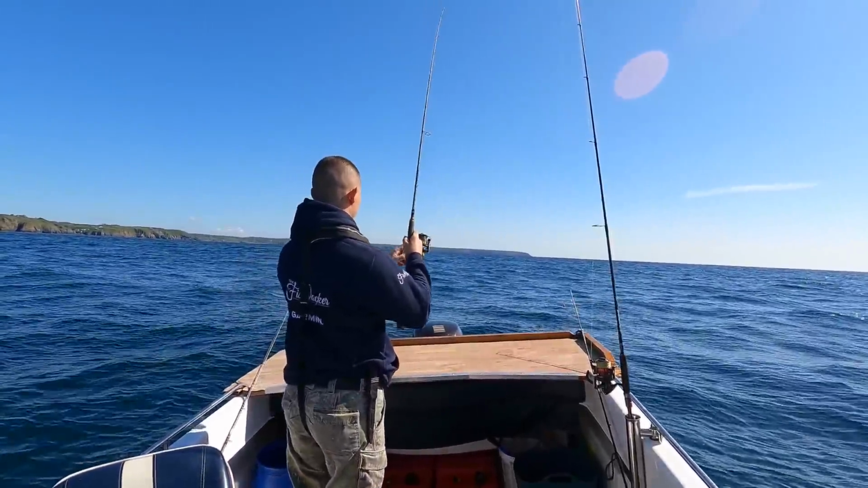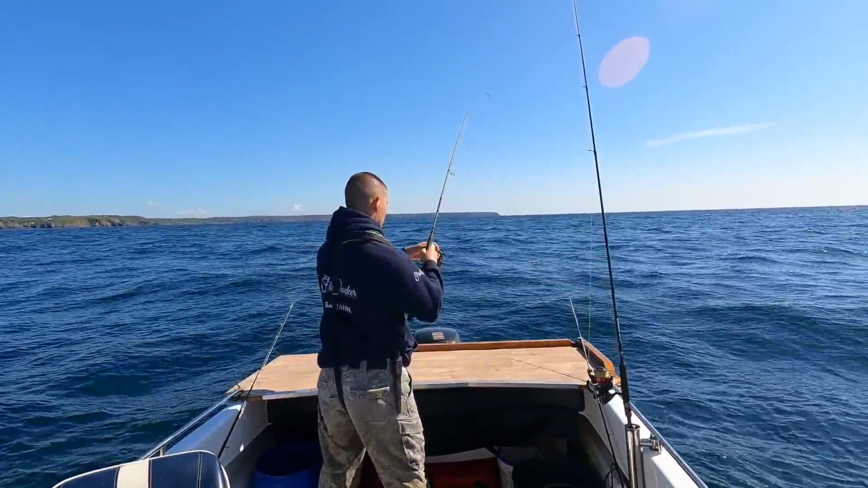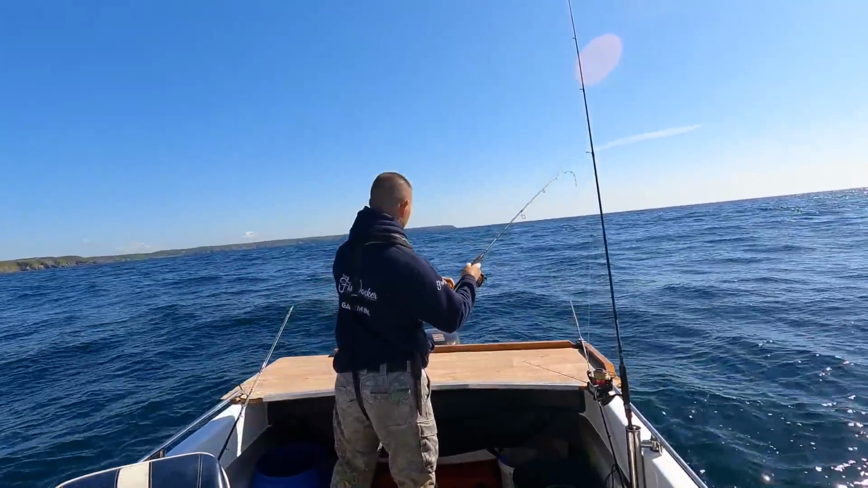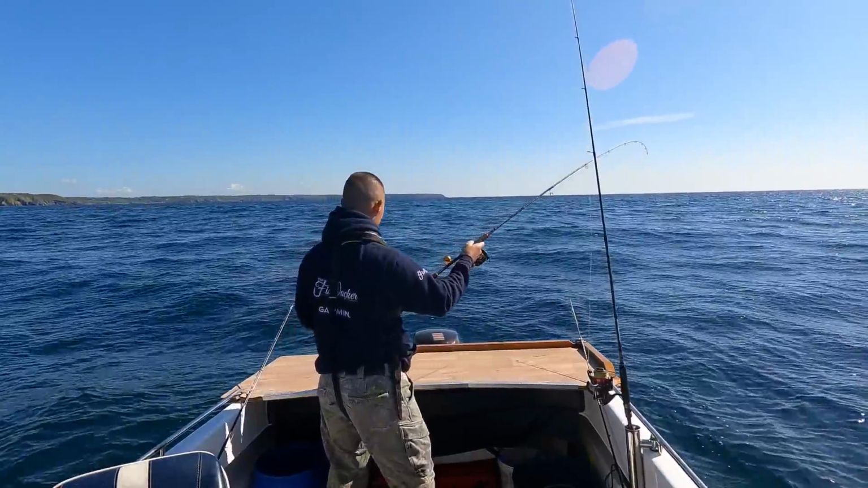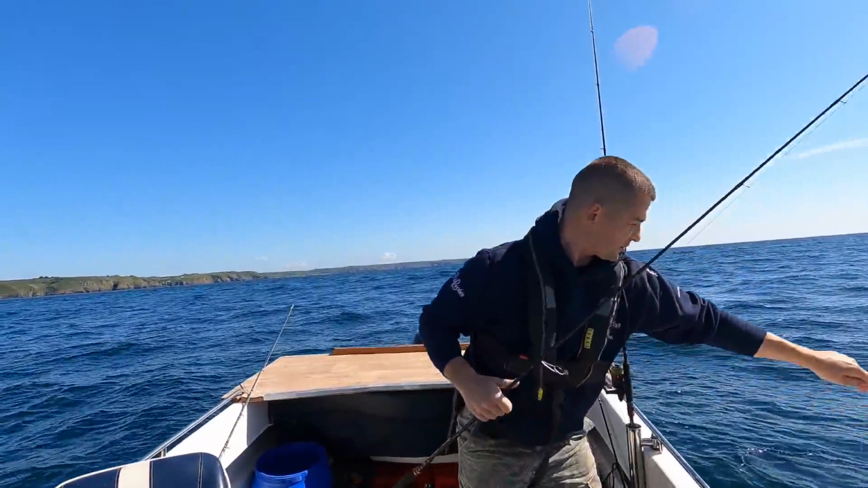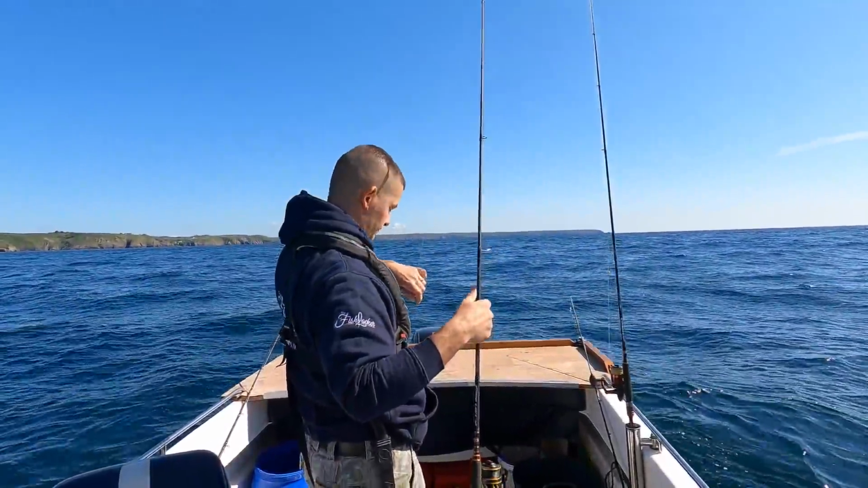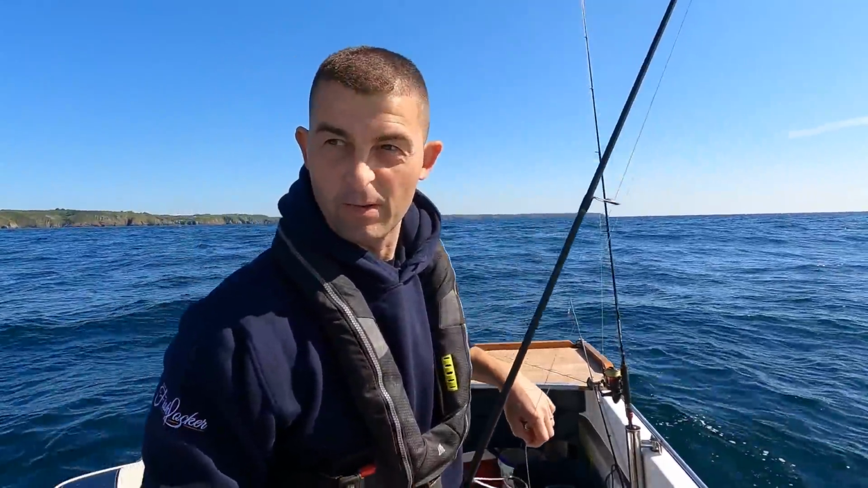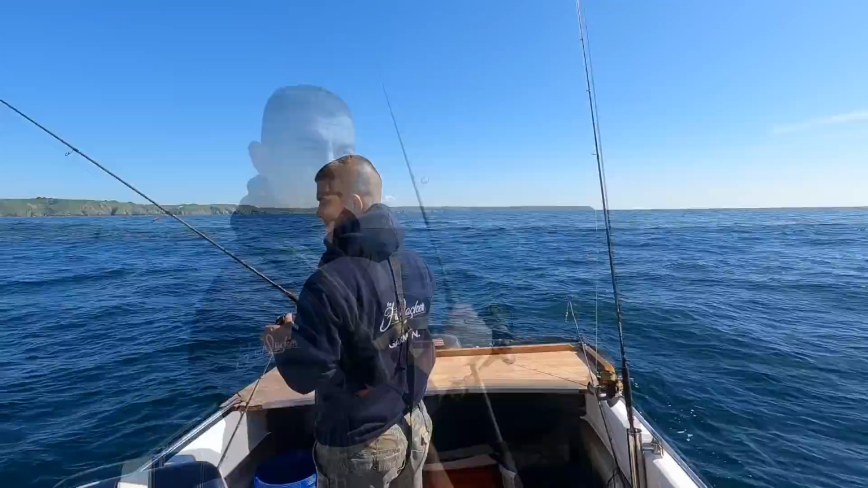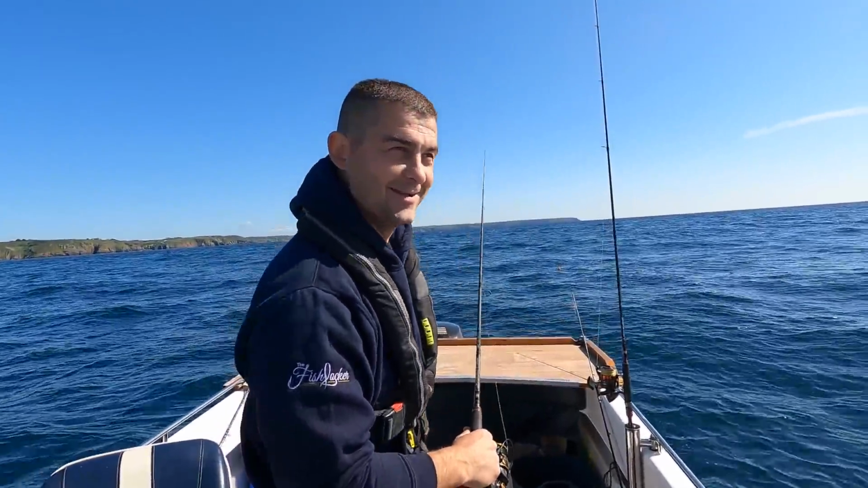Oh, got it. Oh, and he's off. It's only a pollock of about maybe 3.5, 4 pound. Next time I'll get the net.